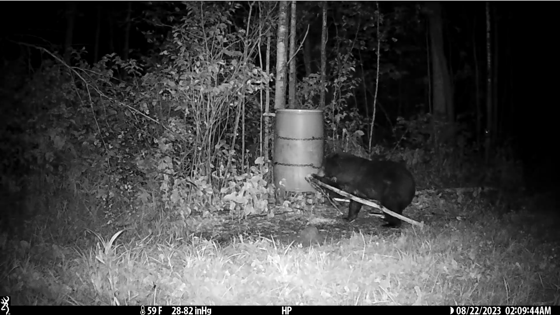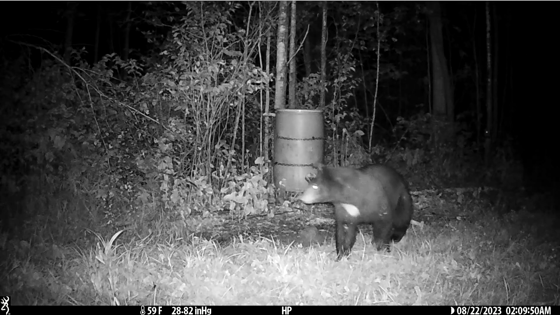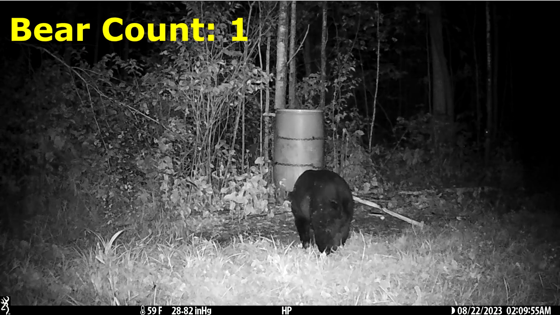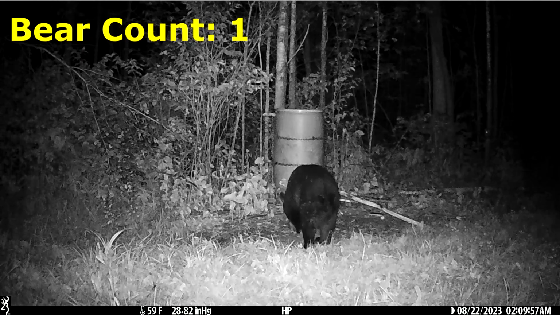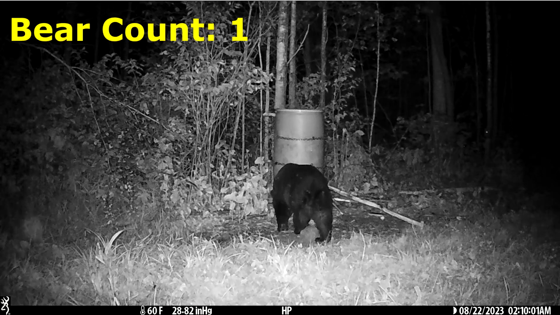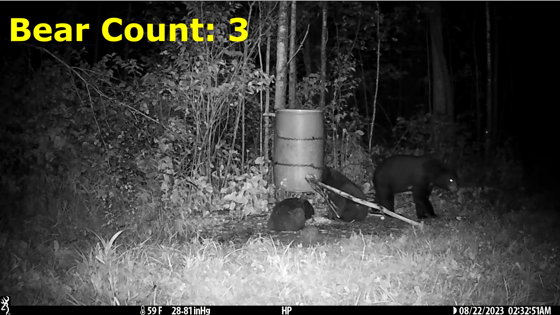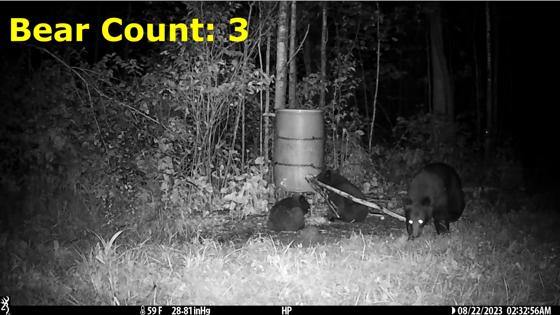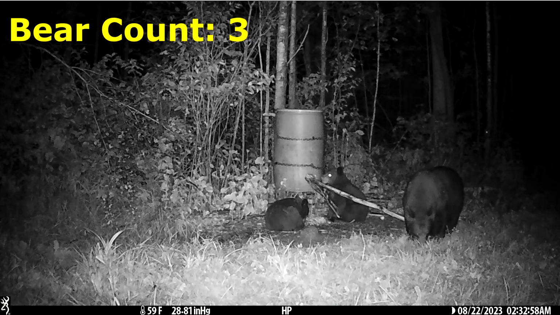Hey everybody, welcome back. I wanted to check out some of the footage from our trail cameras after having the cameras out there for about 2 weeks. I refilled this barrel on 8/19 about 1 p.m. and we don't have any new bears showing up here until on the 22nd around 2:09 in the morning.